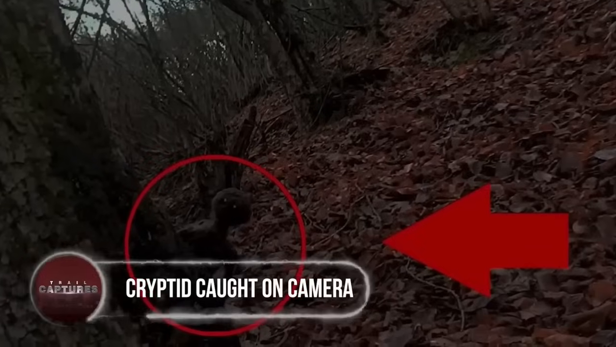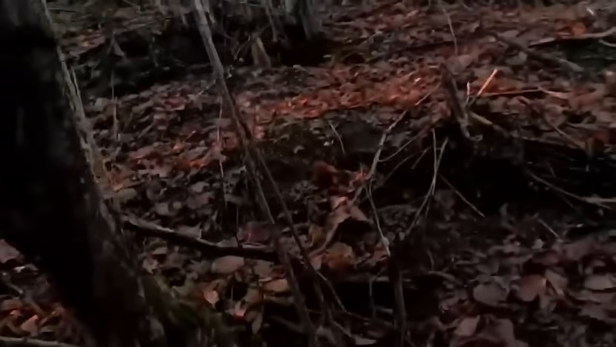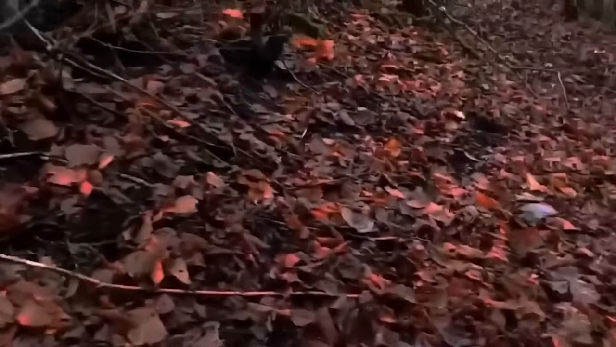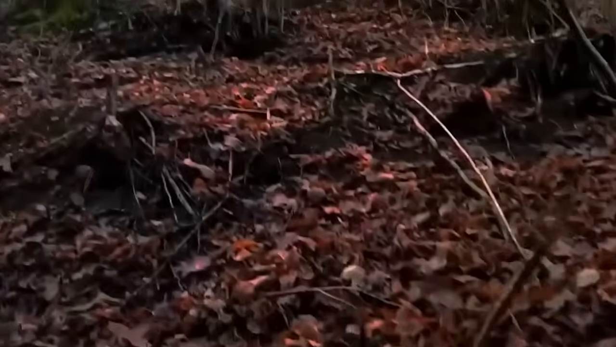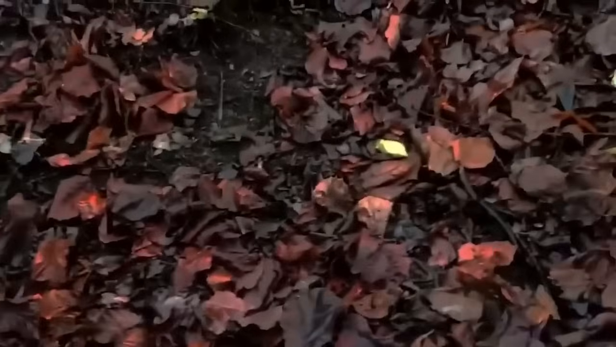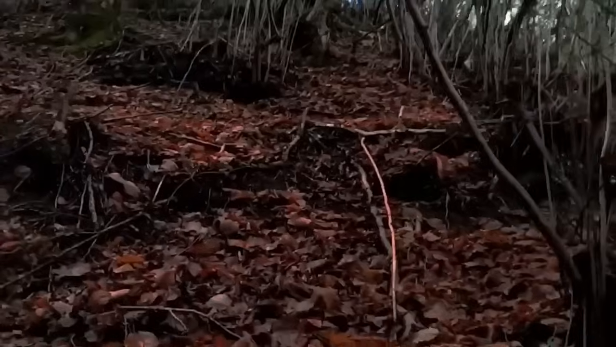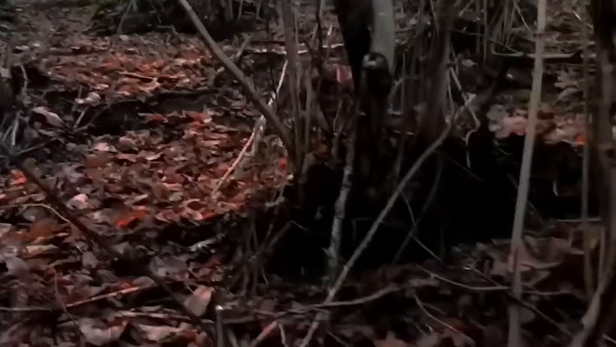Cryptid caught on camera. Cryptid or not, even they tend to make mistakes and get seen. An explorer, while placing his trail camera in a mountain forest somewhere in the United States, found a mysterious shadowy figure. It was seen curiously peeking out from next to a broad tree trunk and got caught on the camera that was still recording. Although it didn't show any sinister intentions, the cameraman quickly ran away from the area.